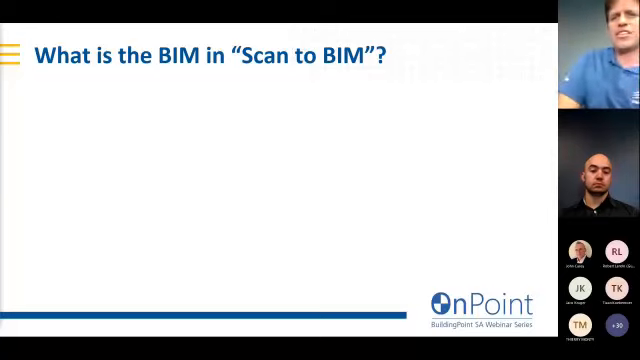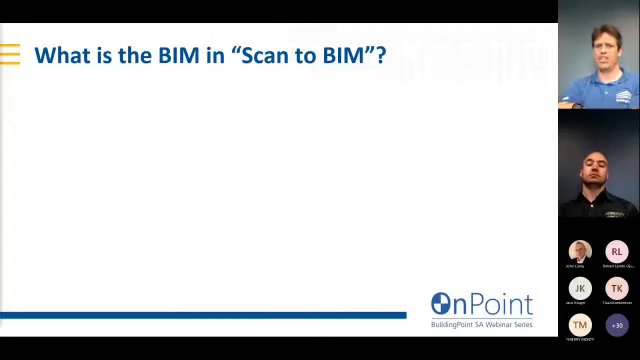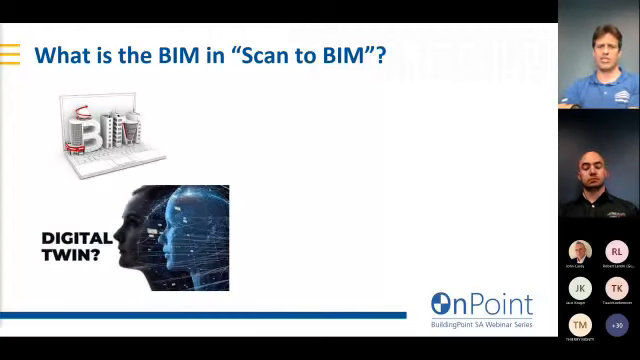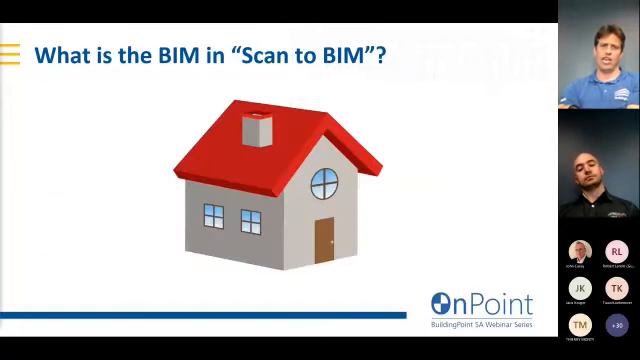I think one of the factors that contributes to an apprehension towards people getting into scan to BIM is that word BIM. We hear these terms, BIM, digital twins, digital transformation, smart cities, and they all sound like pretty advanced stuff, and they can be quite daunting to take that first step and to actually get involved.